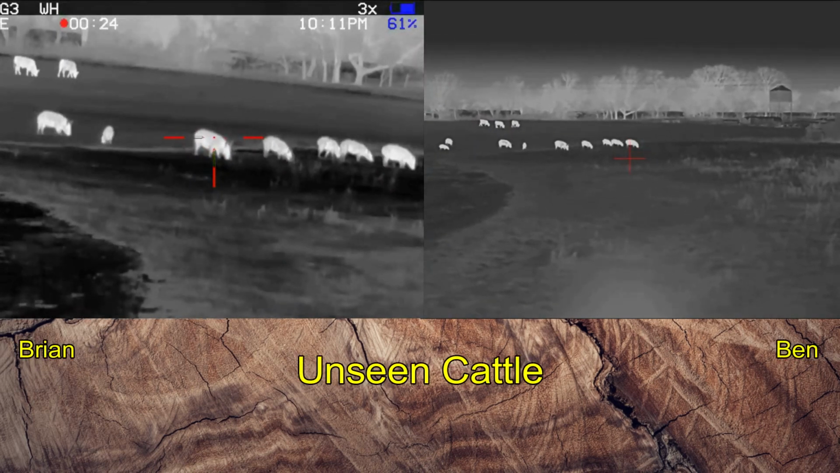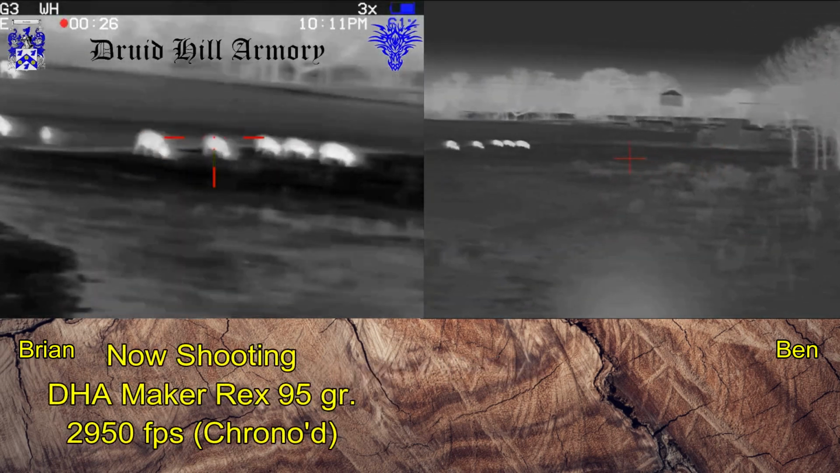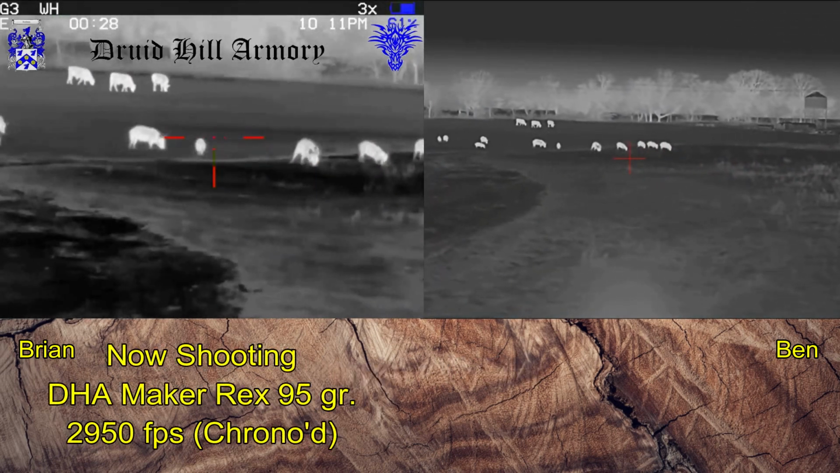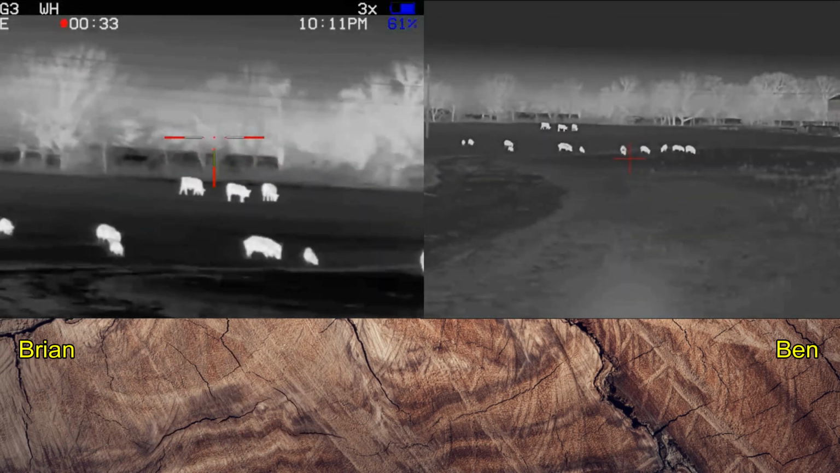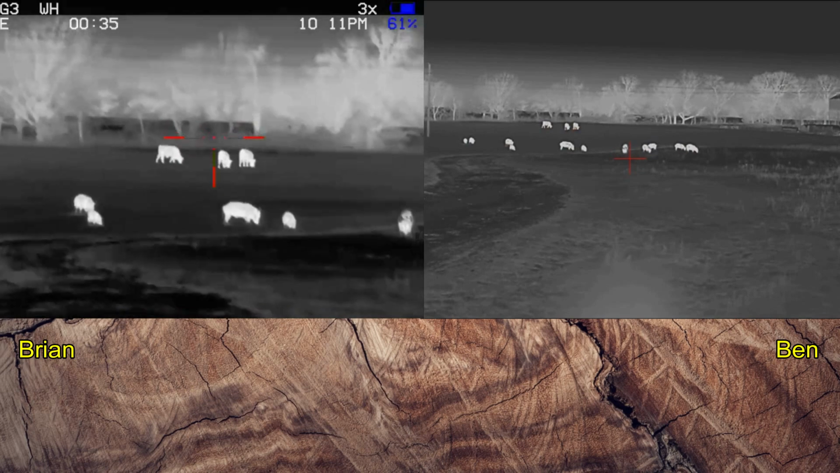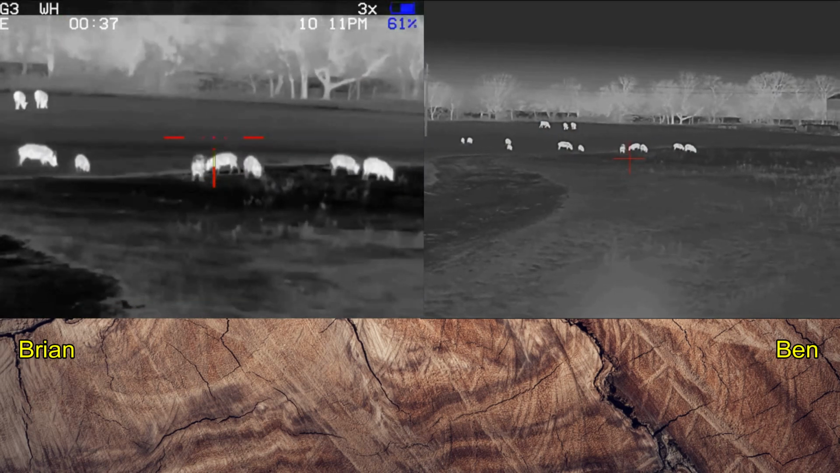We did not see any other cattle other than the 3 that you see in the background. We also have housing off to the immediate right. We have housing way off to the left. And as far as we know, aside from the hogs and these 3 head of cattle, this field is clear.